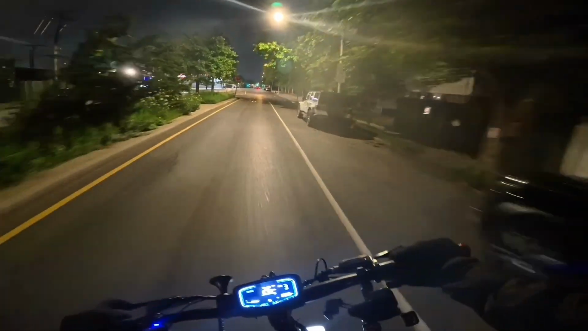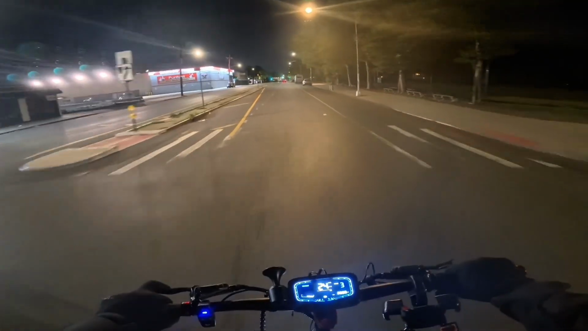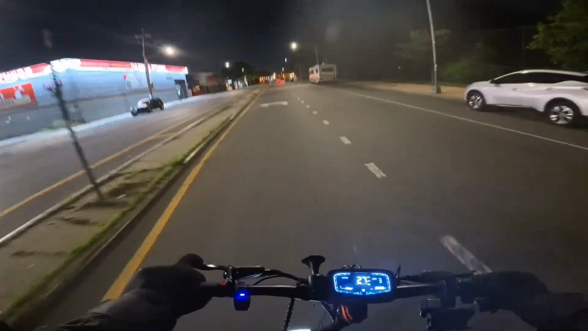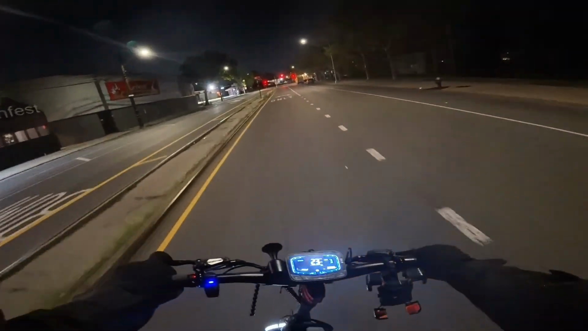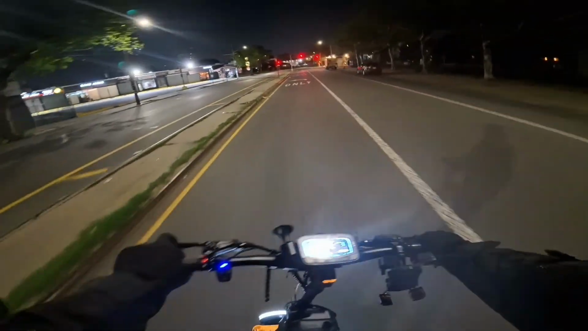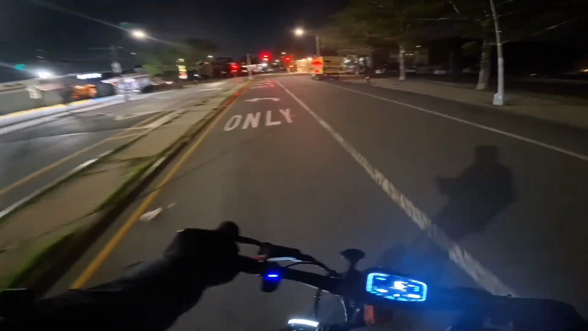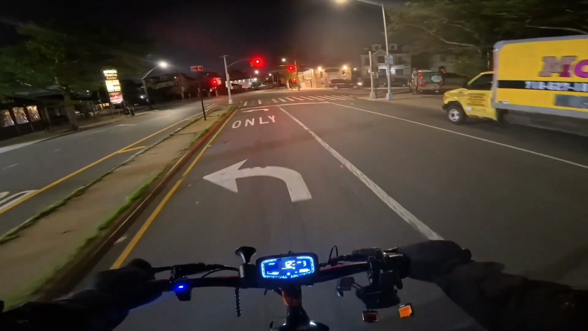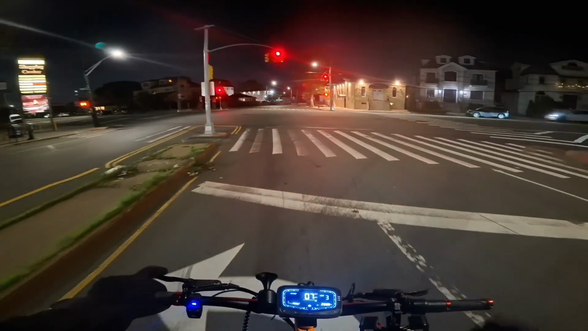Exceptional cornering as well. Even with the 11-inch hybrids, the cornering was already pretty phenomenal. But now, even though these are bigger 12-inch tires, but these are street tires, even better cornering, son. Check this out. Damn. This is really my favorite scooter of all time that I've owned, of course.